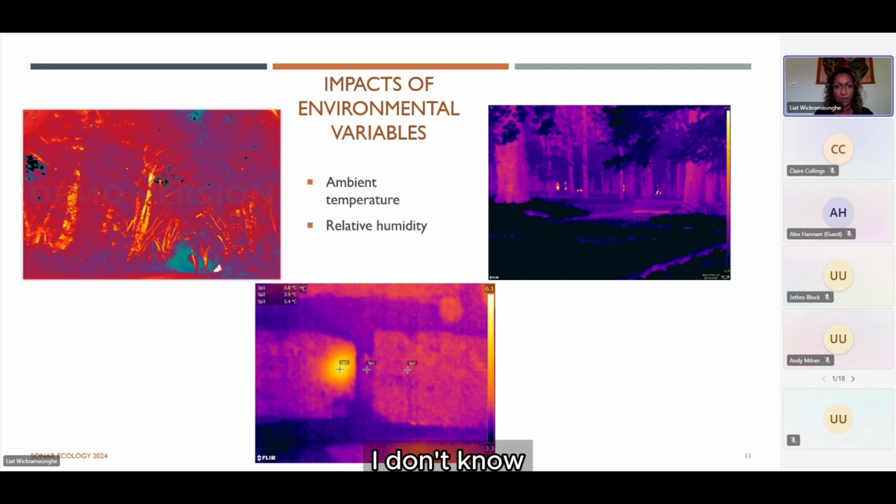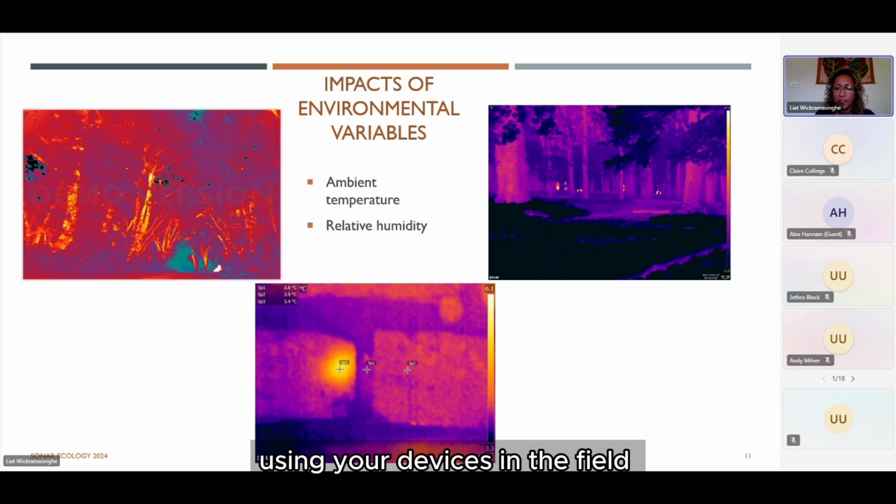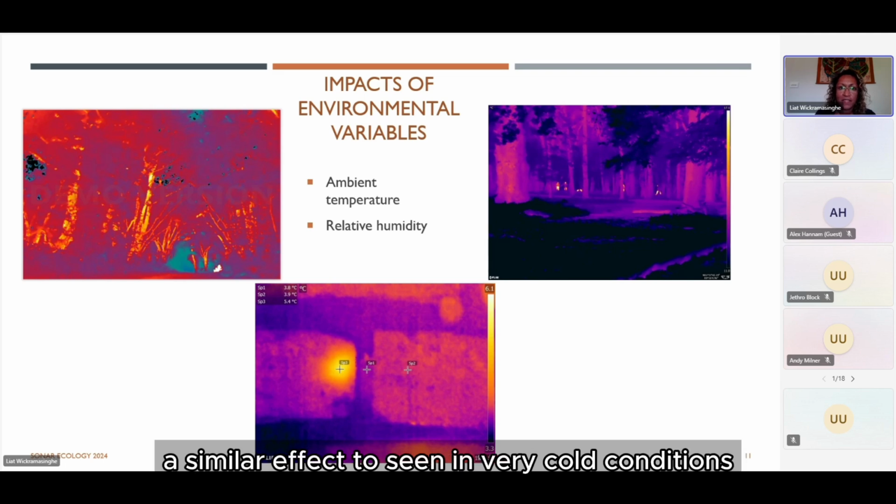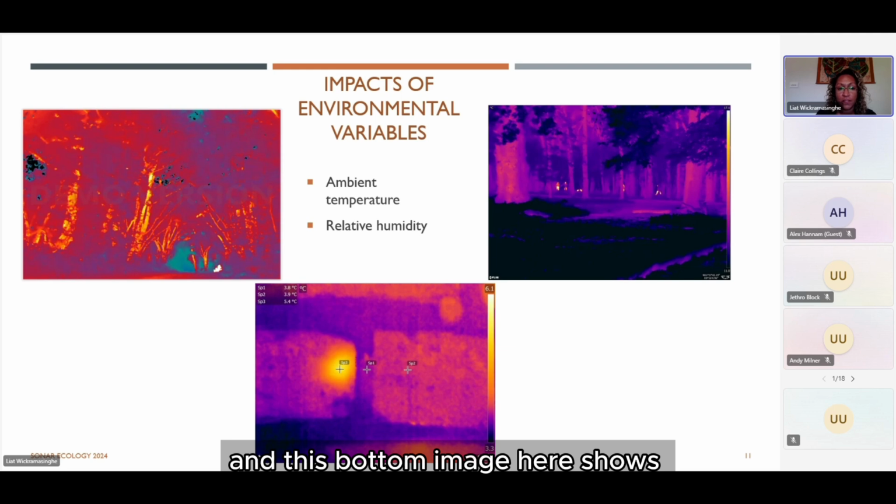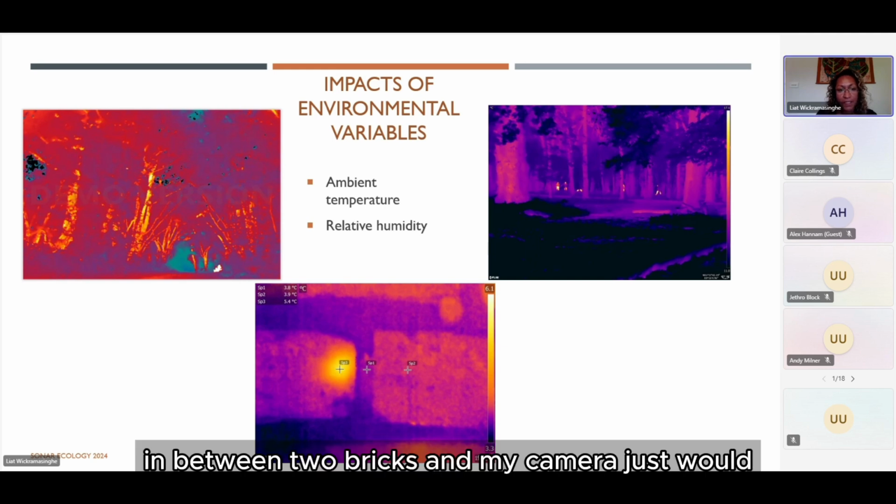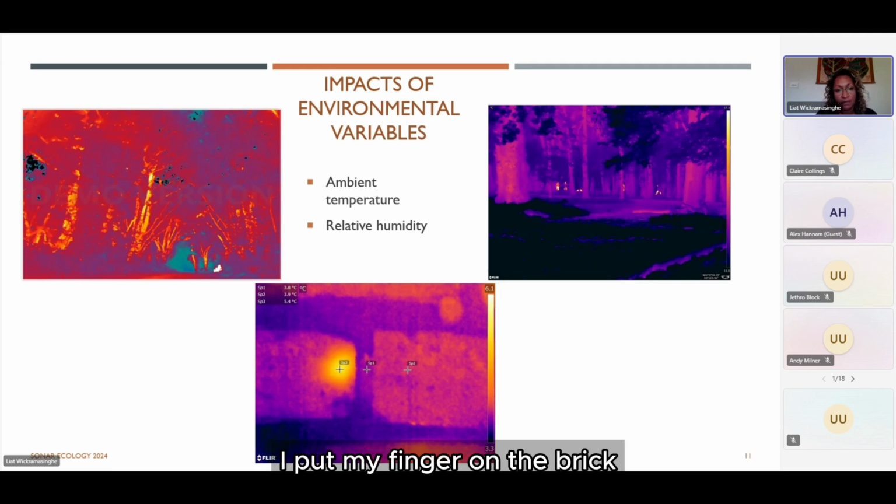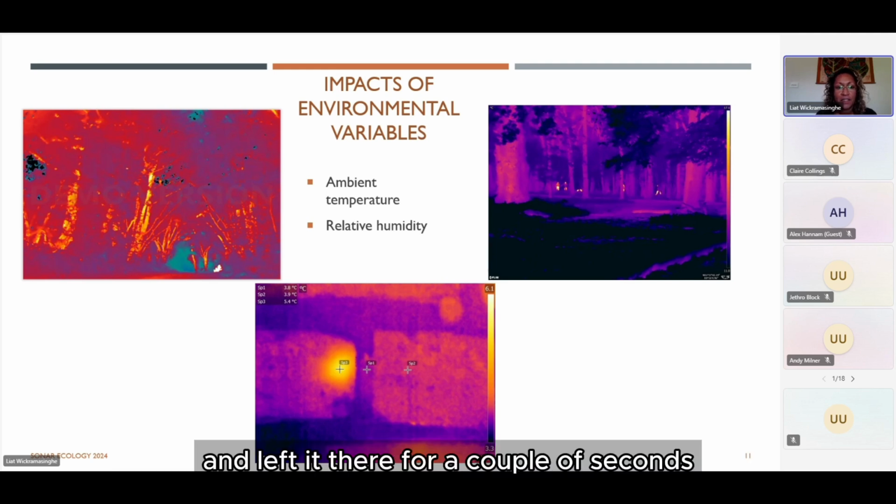Probably many of you have come across this problem using your devices in the field. A similar effect is seen in very cold conditions. This bottom image here shows there's actually a hibernating bat at point SP1 in between two bricks, and my camera just would not operate properly. It just wouldn't do anything until I put my finger on the brick next to the bat and left it there for a couple of seconds.